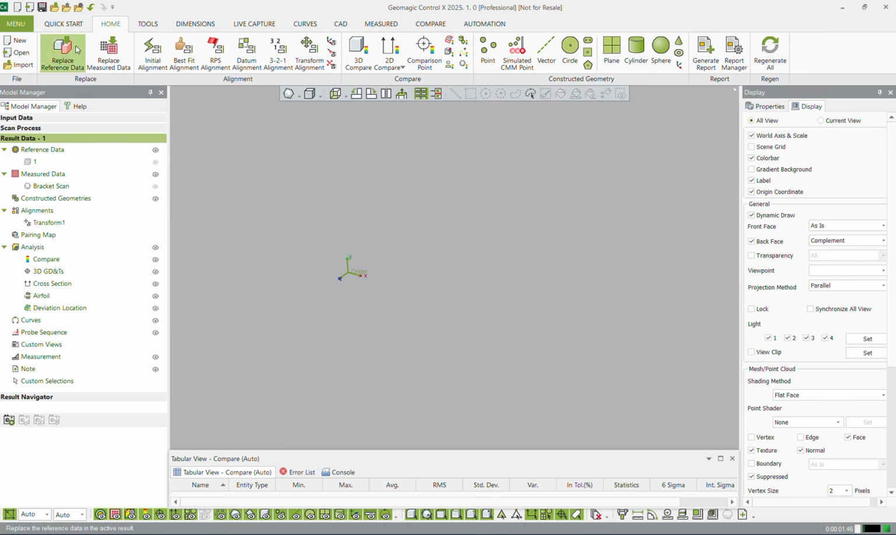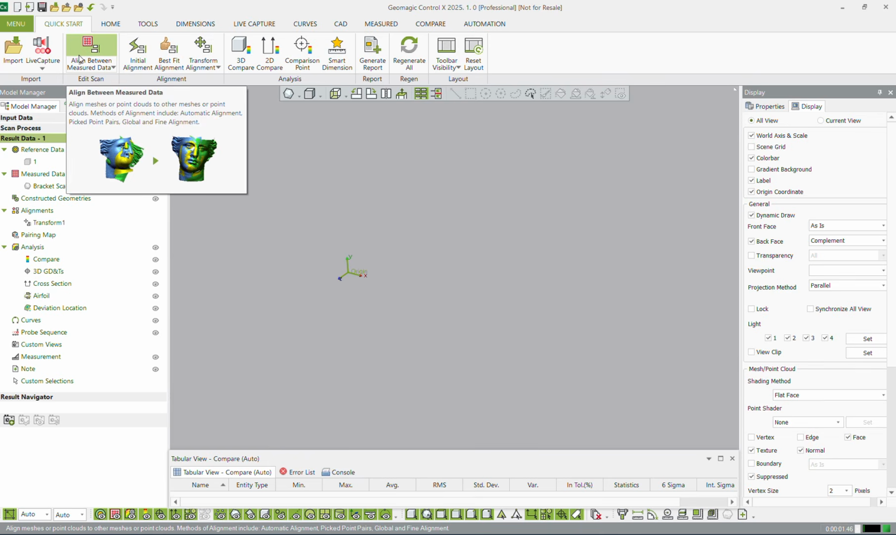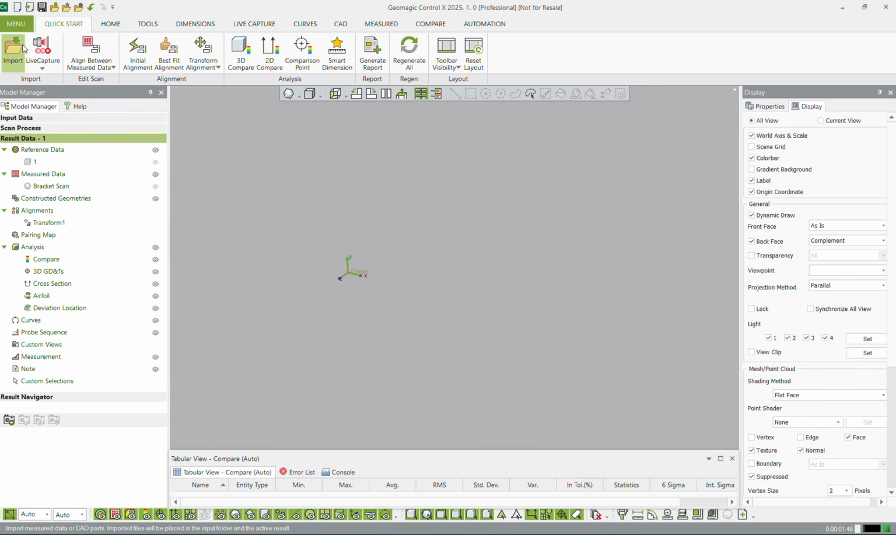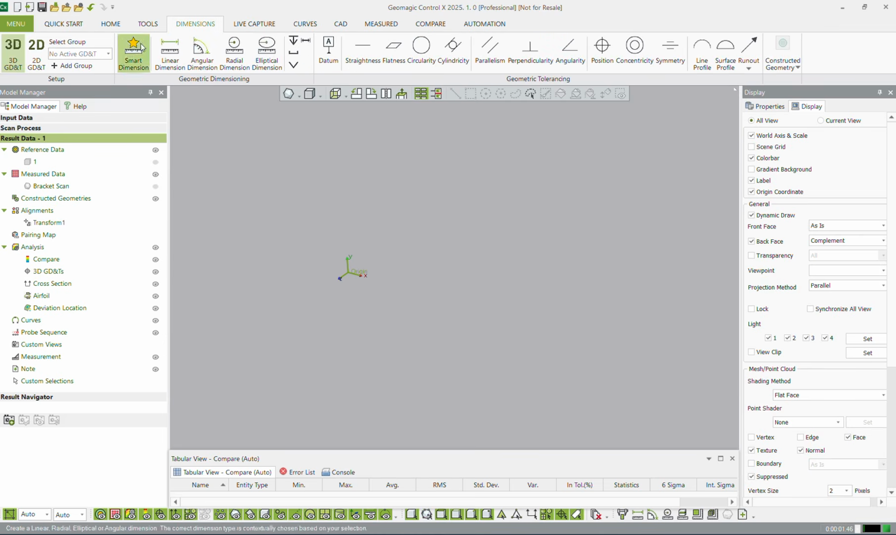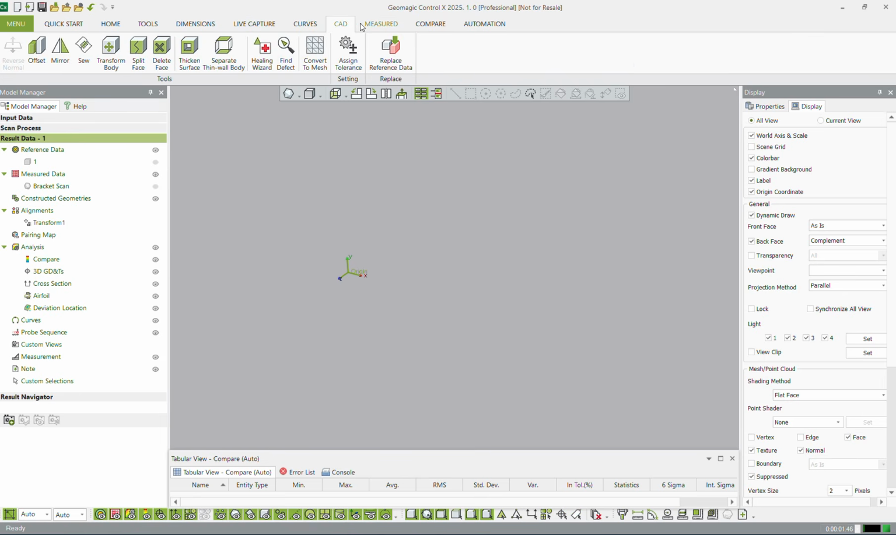With the Home tab, really, the Home and the Quick Start, you could pretty much do a full inspection without leaving these toolbars, because it's a very left to right workflow. You import or you live capture, you do your alignments, then you do your comparisons, do some dimensions, generate a report, and you're done. And that's pretty much all we're going to be doing in this inspection instance. However, we do have tools for doing GD&T or live capturing, or editing the CAD model or the measured data.